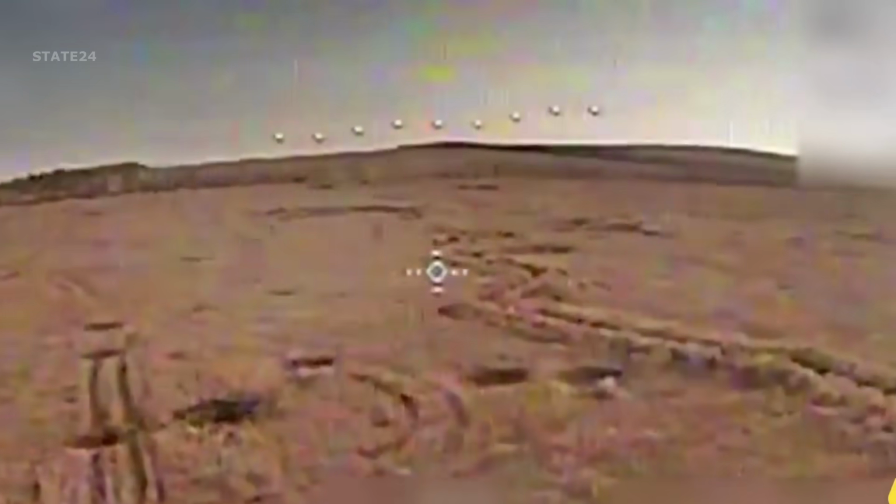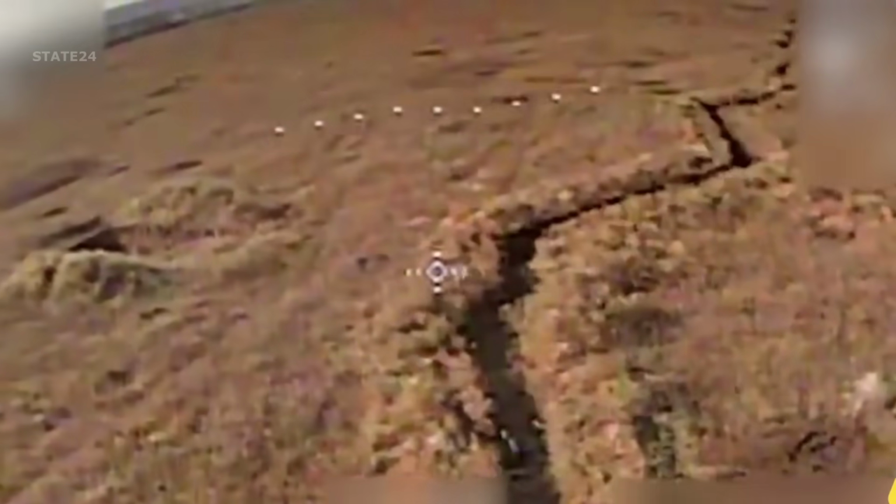June 20th, 2025. Ukrainian FPV kamikaze drones circled above Russian trenches, locking onto their targets. One Russian soldier spotted the incoming drone and attempted to flee, but he couldn't outrun it.